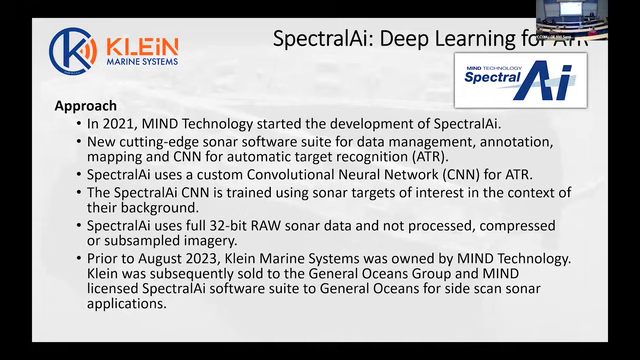It's SpectralAi. It's a deep learning for automatic target recognition. So we started the development of this a mere 3 years ago. And we finished this, and it is a commercial product. It's a new cutting-edge sonar suite, and it does the data management, the annotation, the mapping, and CNN analysis for automatic target recognition.